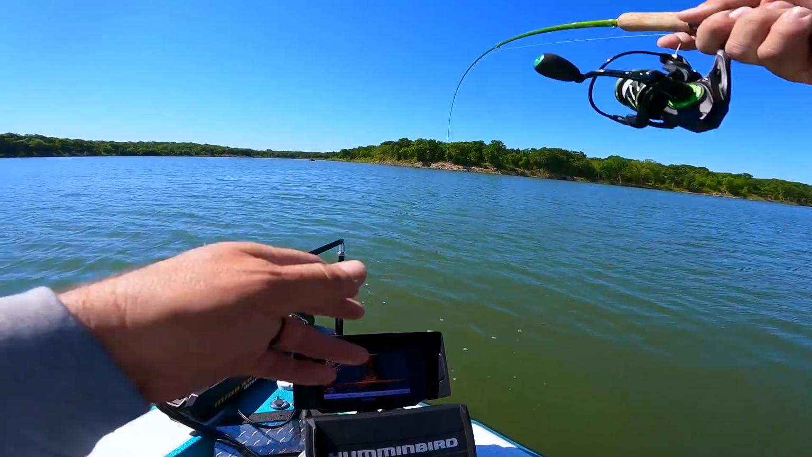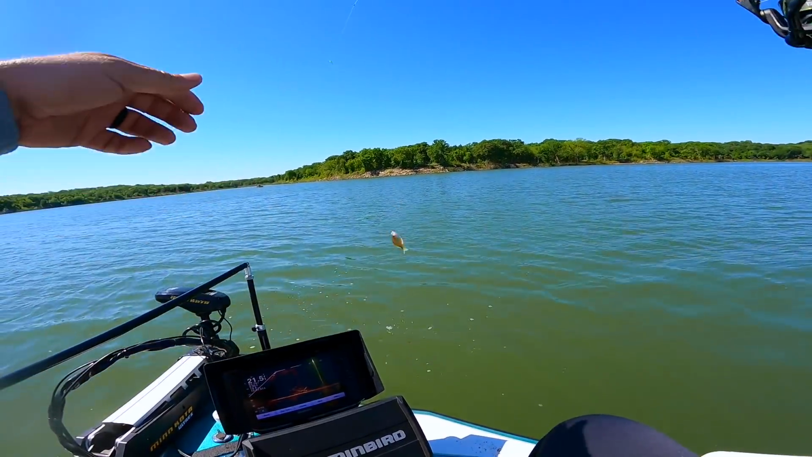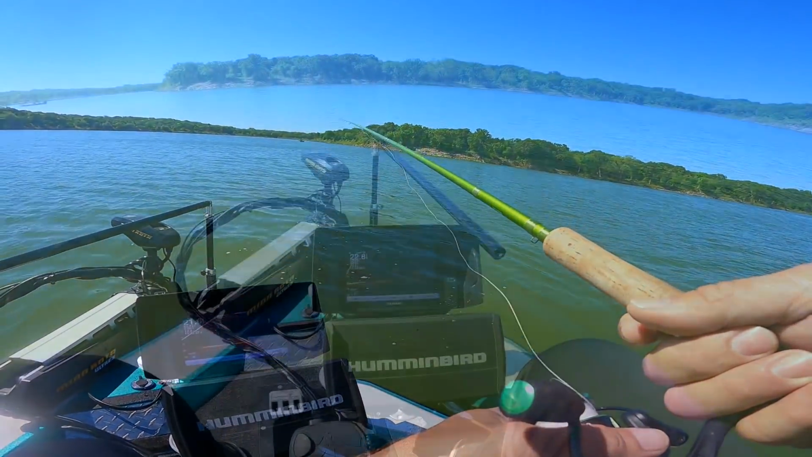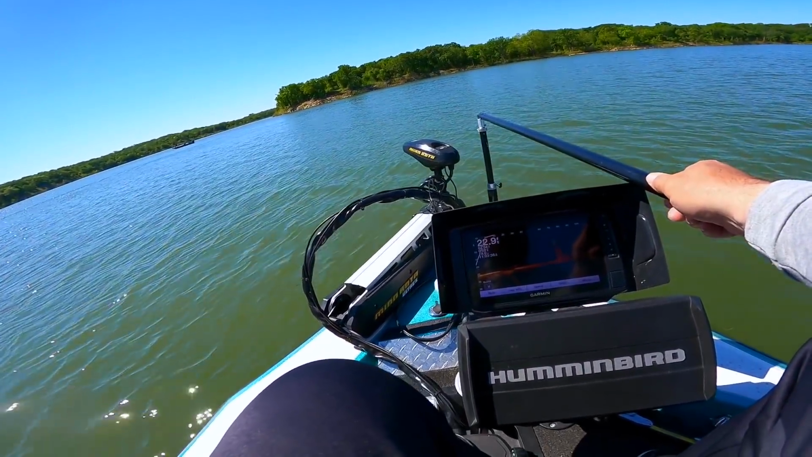Jig in there. Got one. All right, looks like a crappie dog. Oh, it's a little guy. All right, we don't want little guys. We want big guys. I think I found that tree I was looking for. Took me a little while.